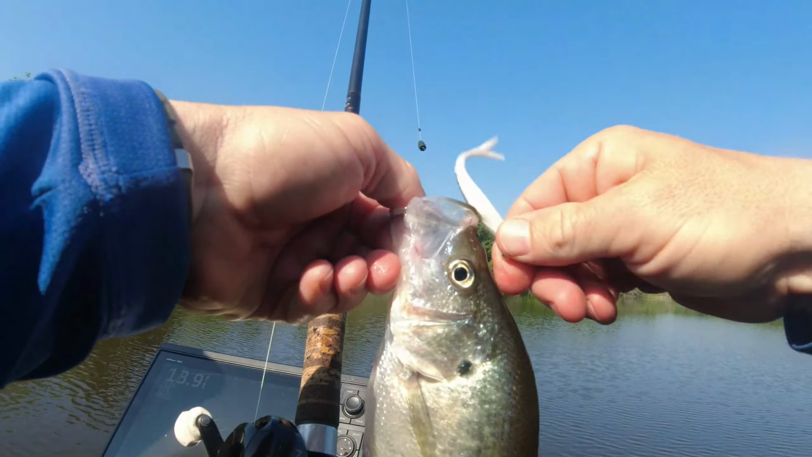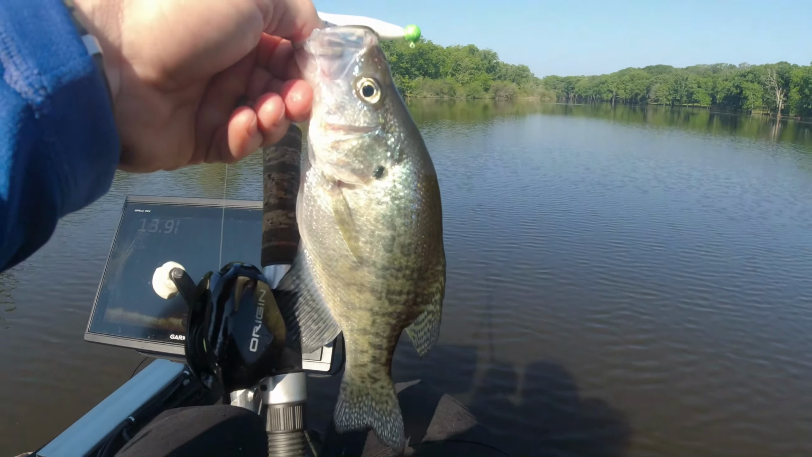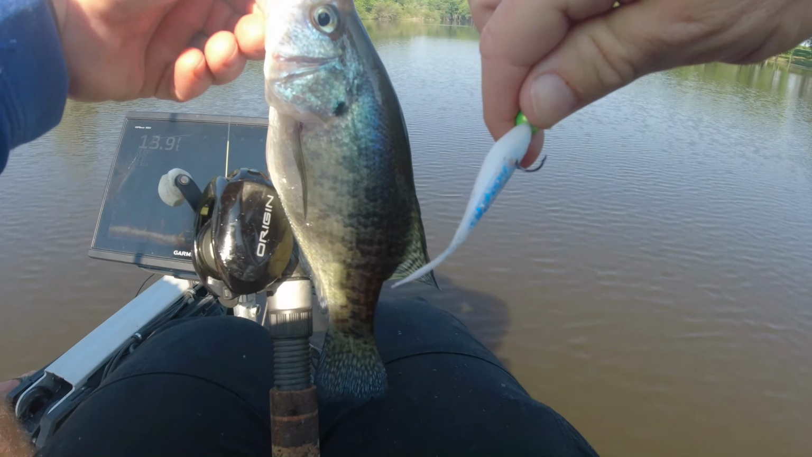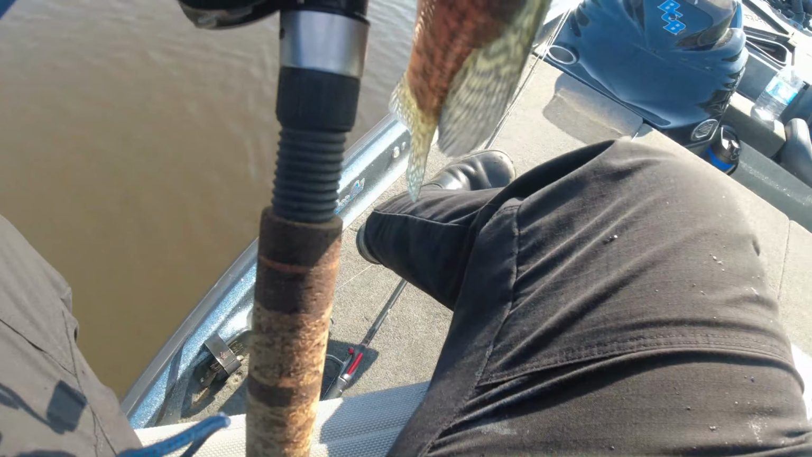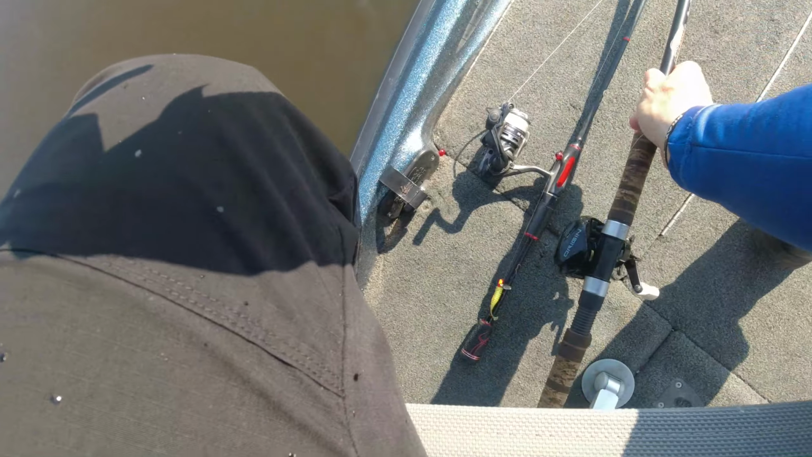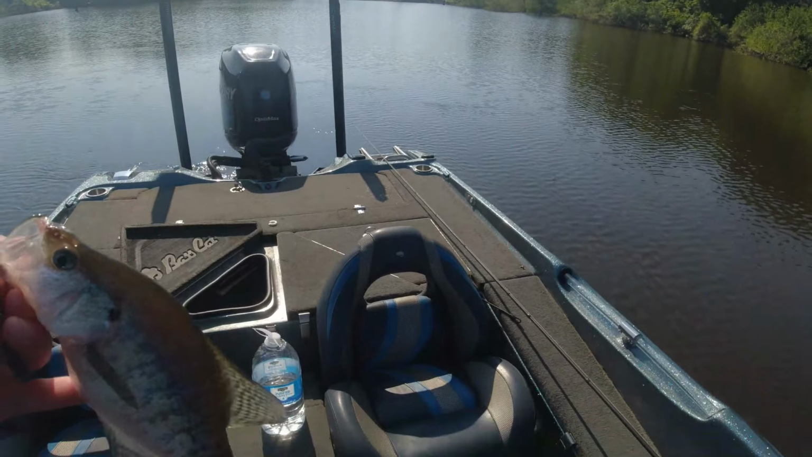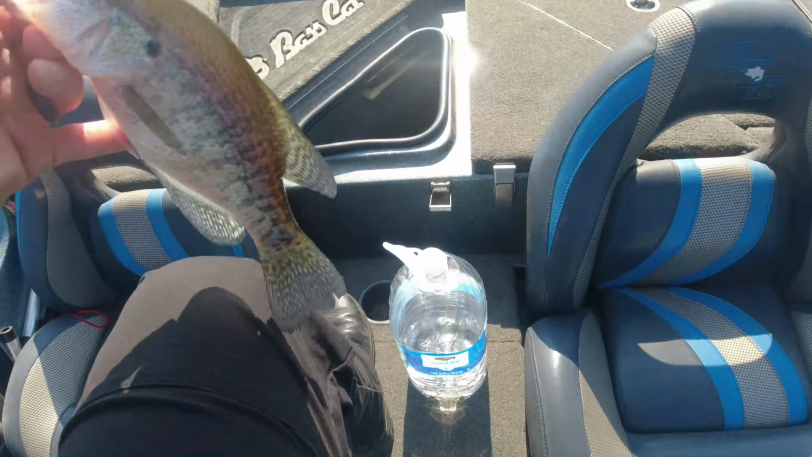These river crappie got a little bit more energy than those Darbonne crappie. Hopefully we get on some big ones and you really get the feel for them. Yeah, that's what I love about it.